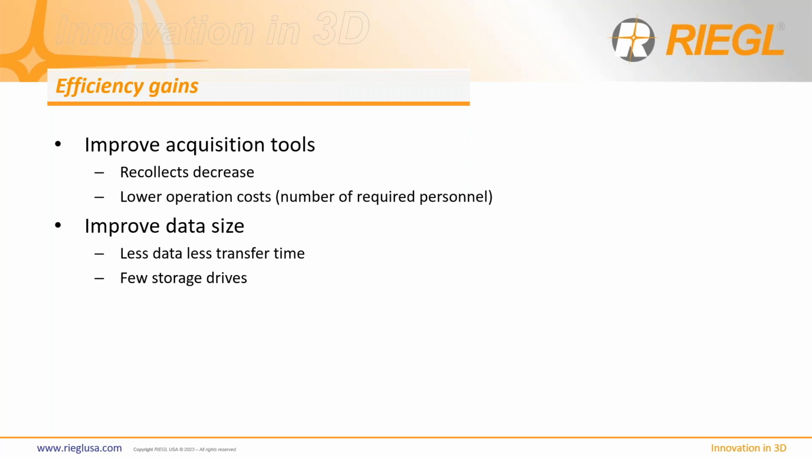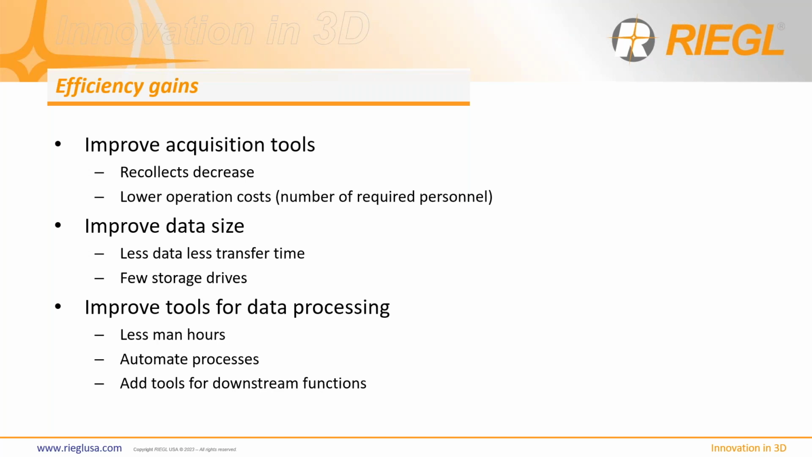The other way is we can improve the data size, right? If we collect more data, but it's smaller, then you have lower transfer times. We can also improve tools for data processing, which enable you to distribute your processing functions across more folks and get more things done in the same amount of time. And also, we can add tools to that process chain that enable you to stay within our software framework. When you stay within our software framework, you're not transferring data, you're not converting it to different files. All these are very useful in efficiency gains.